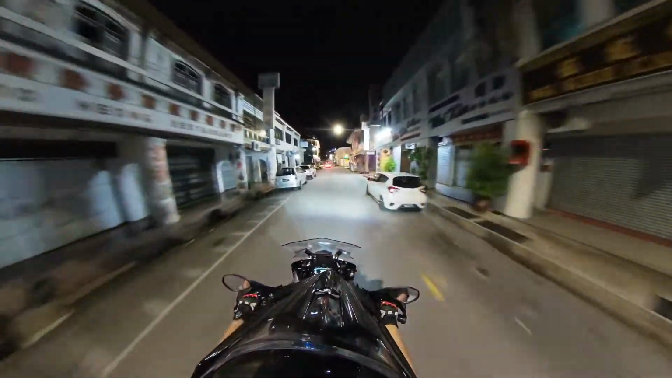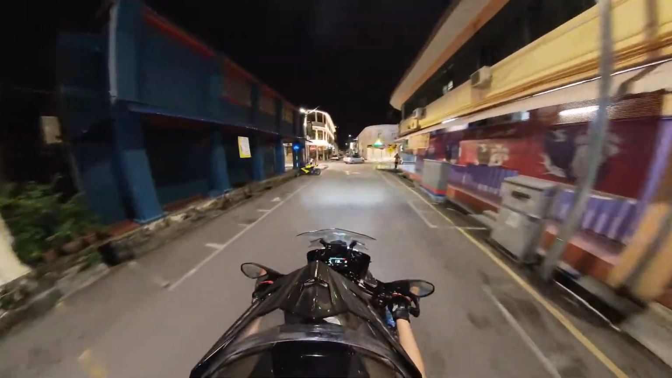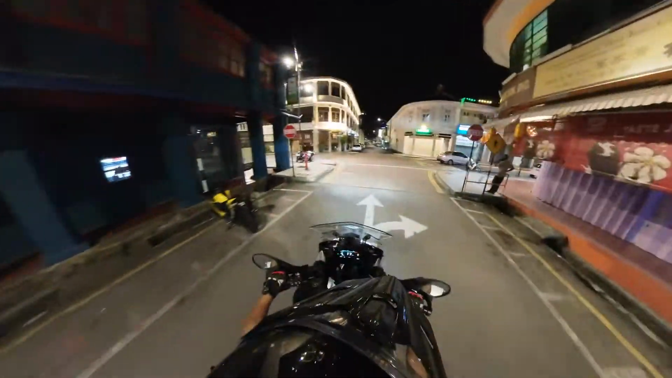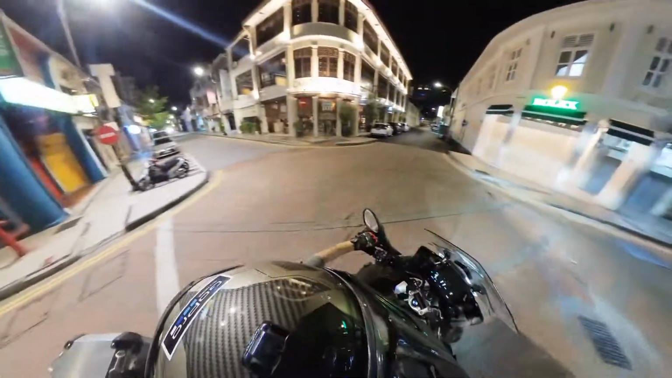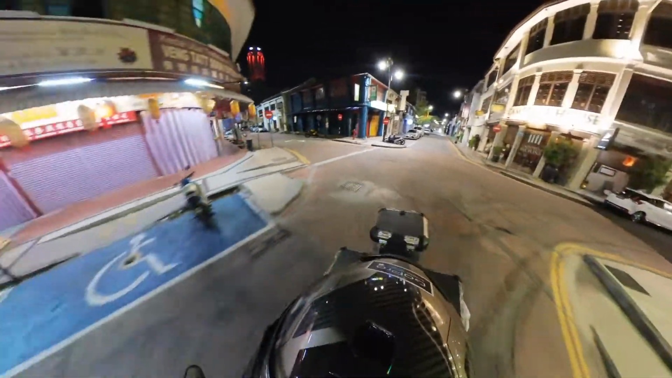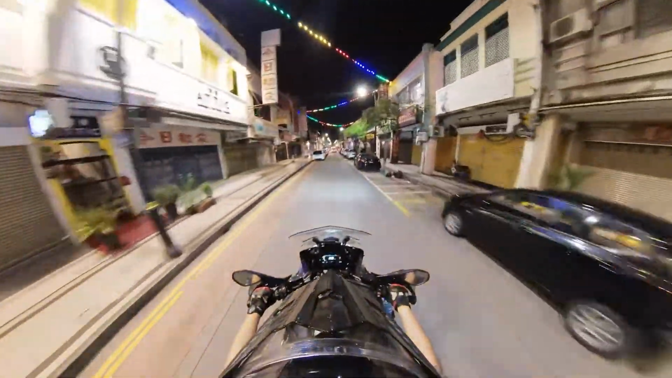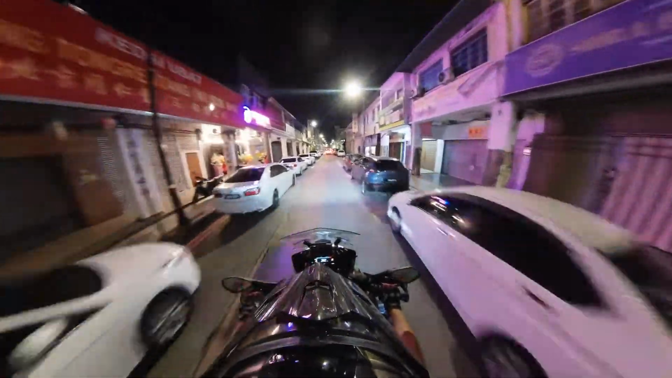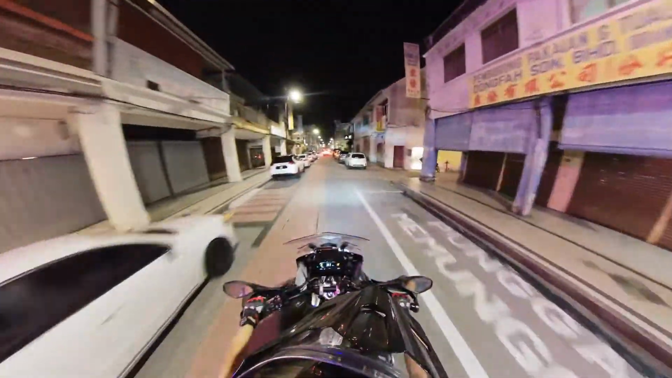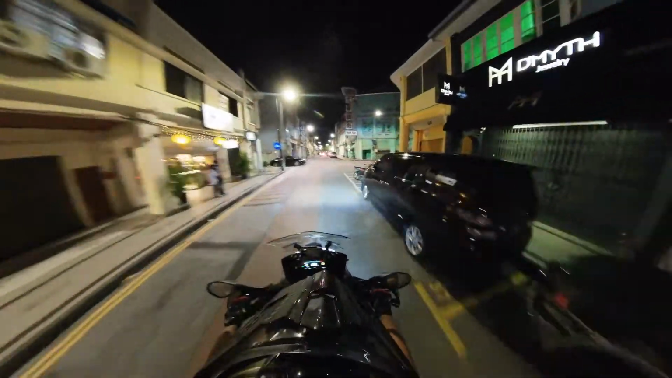Yeah, I'm not sure what this street is. Wait, there's a sign that's coming up. Let's see, can't tell. Some light decorations on this one. Well, one thing's for sure, the streets are well illuminated, so that's really nice.